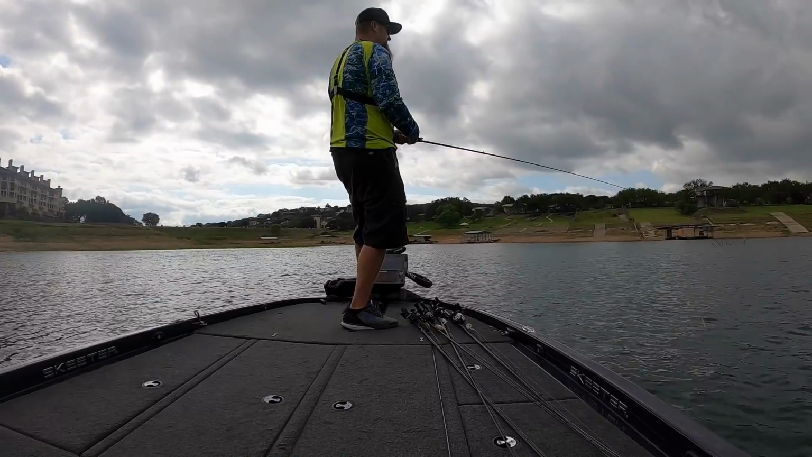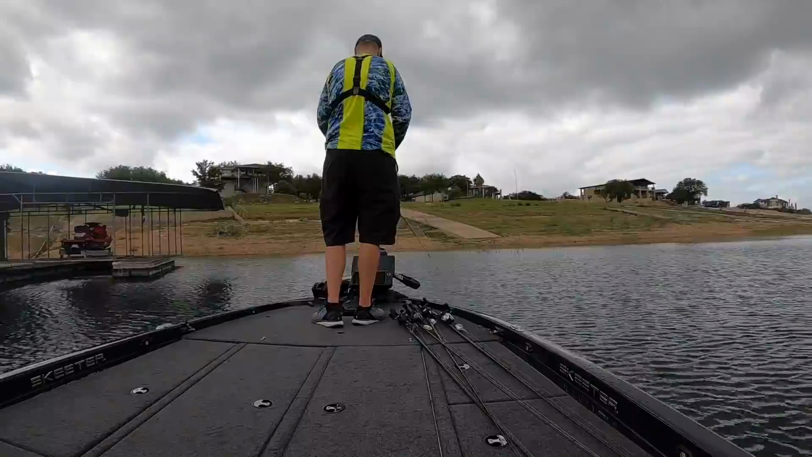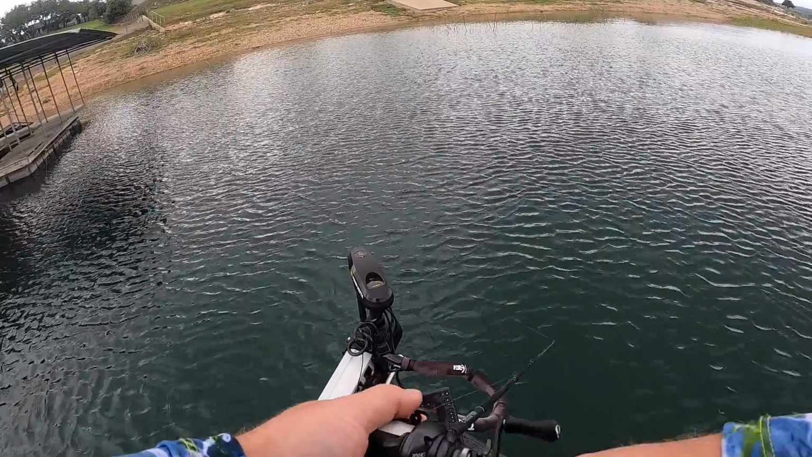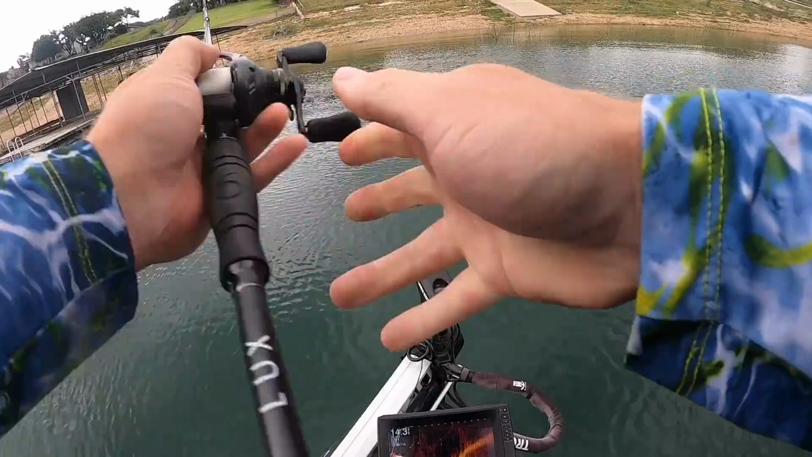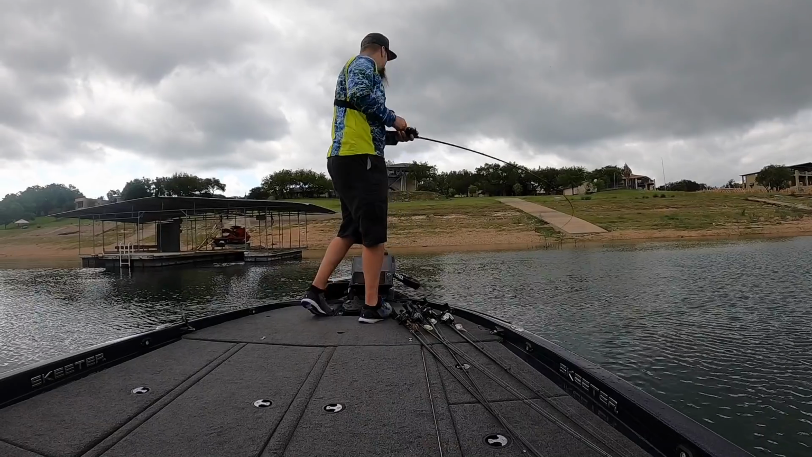Pulled up to the first spot and found some fish, boys. You still have to know how to fish to catch them. You still have to figure them out, but it's a tool and it works. Oh, here they come. There they are. They're over here just going nuts. I can see them running around. We're about to get popped. There we go. Told you.